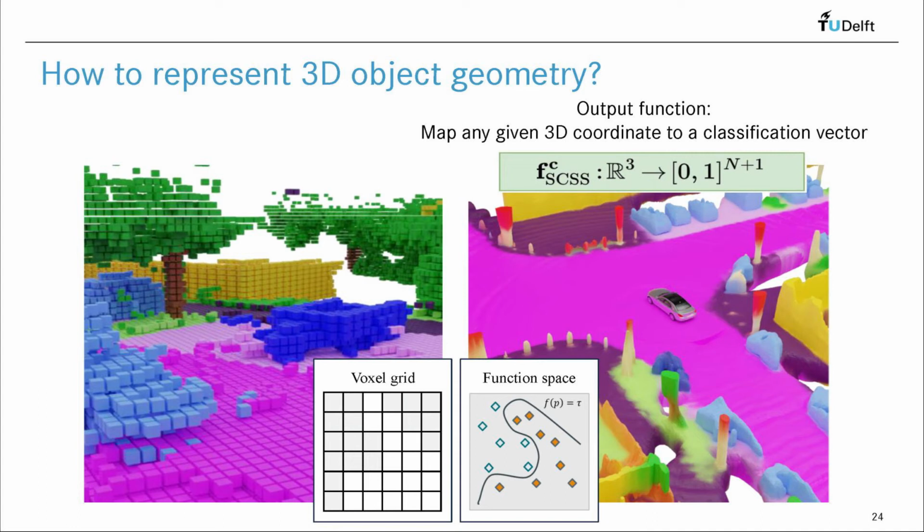This scene segmentation function takes as input a 3D scene location and provides as output a probability vector of dimension n+1, namely the probability that this location is one of the n semantic classes plus the free space class. By assigning each point in space to the class of maximum likelihood, we obtain a semantic class.